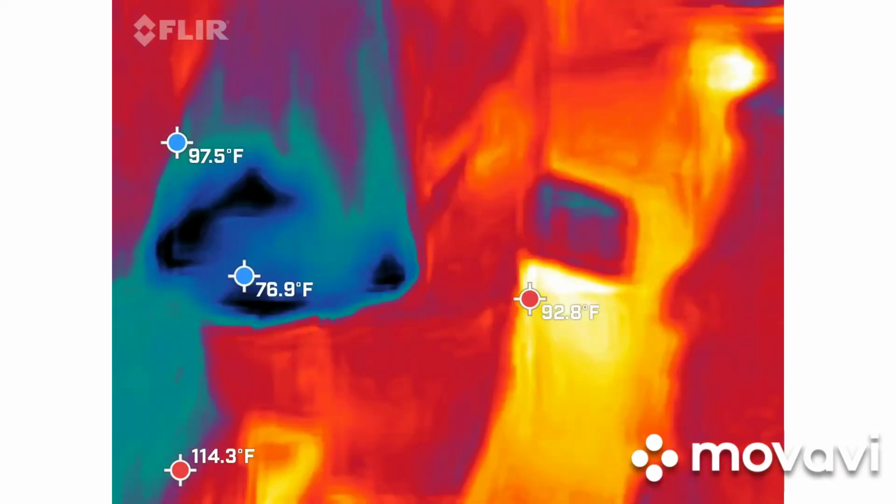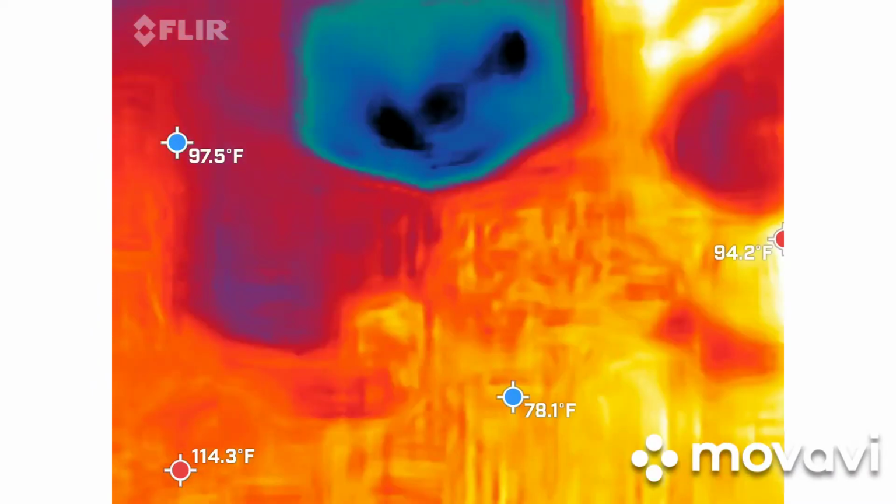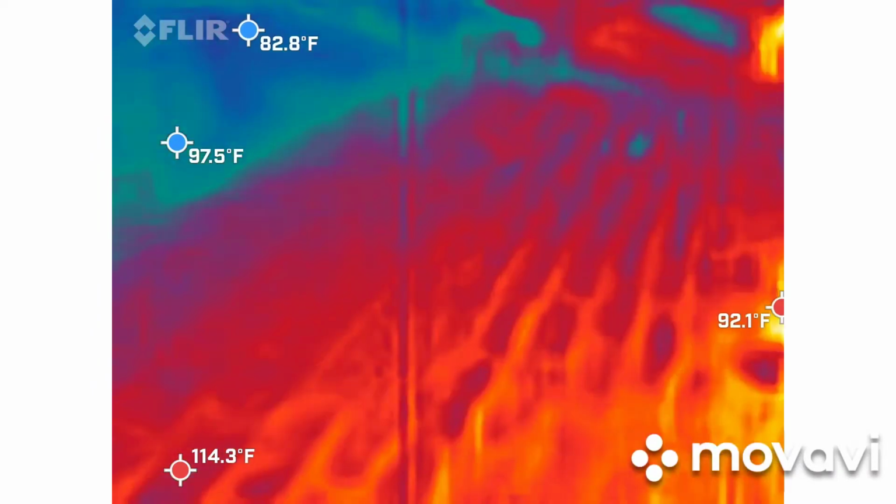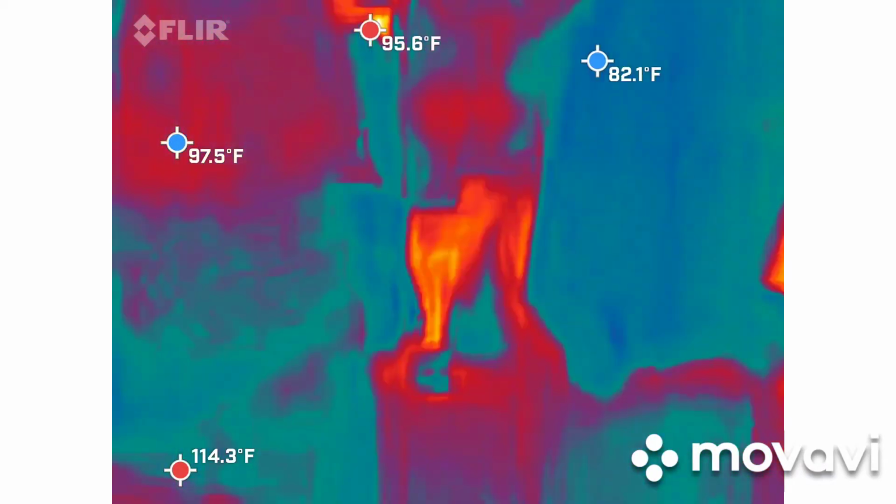Right. Same principle. Yep. We're not gonna go down. We're not supposed to. It's residential down there.